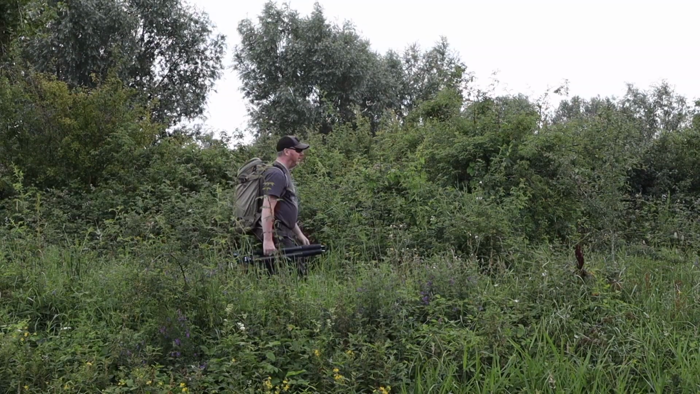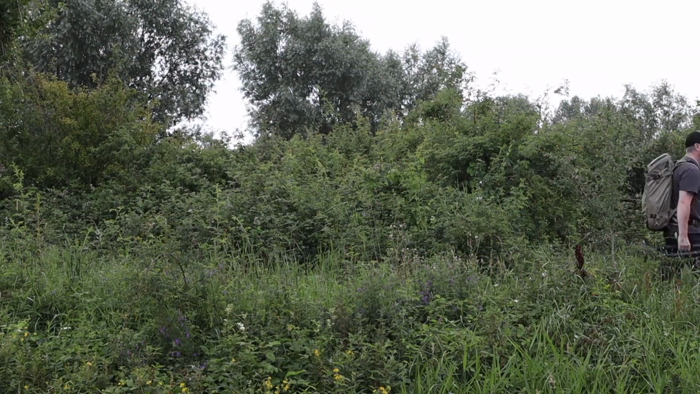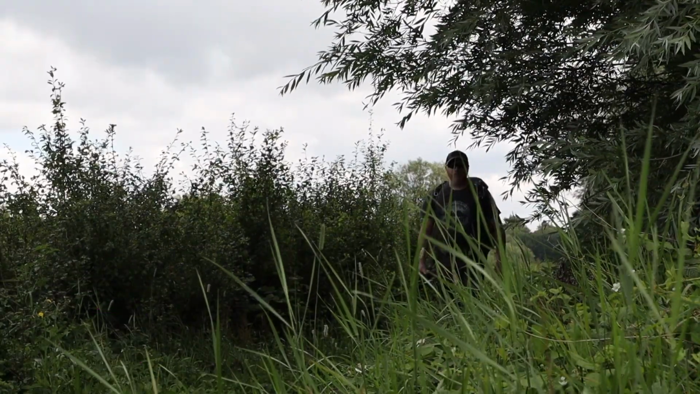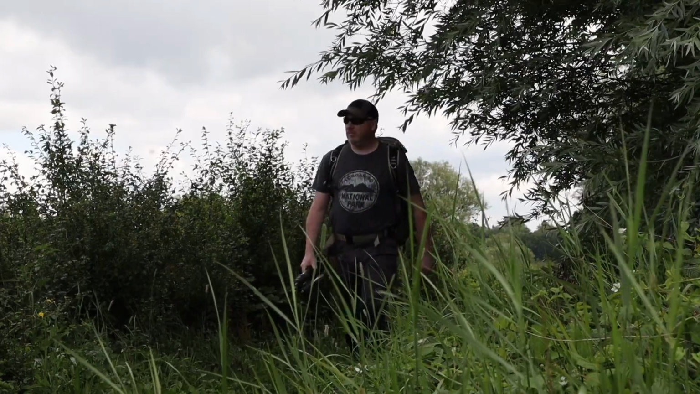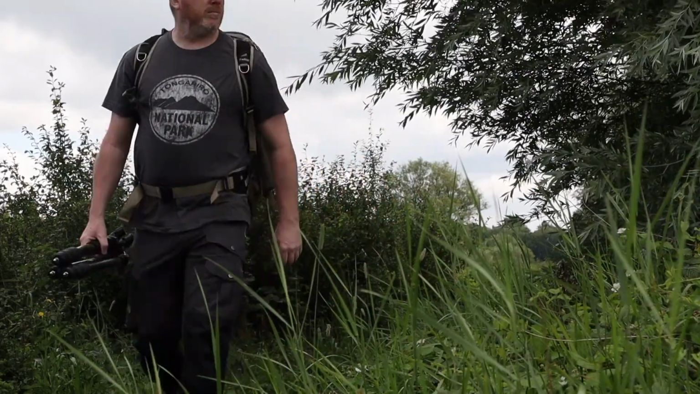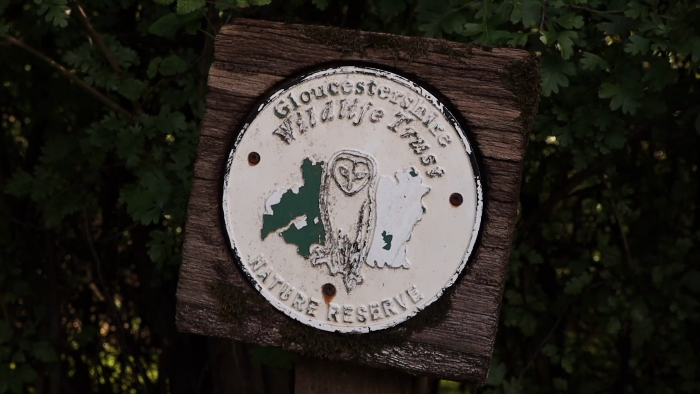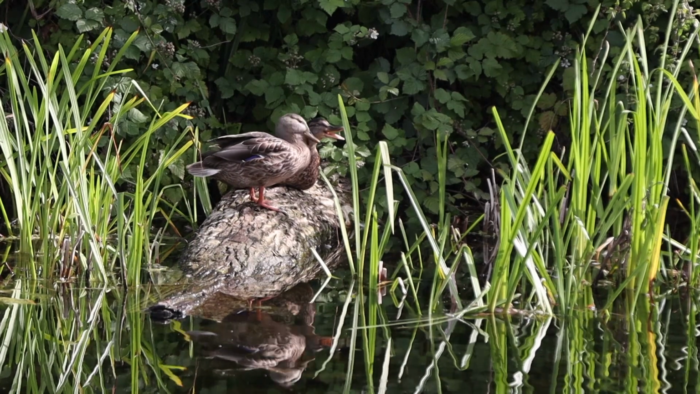Hidden away in Gloucestershire is this little gem, Coombe Hill Nature Reserve. It's a special place where you can take a walk and observe wildlife going about its business. It is the kind of place where all your troubles disappear and the only thing you have to do is relax.